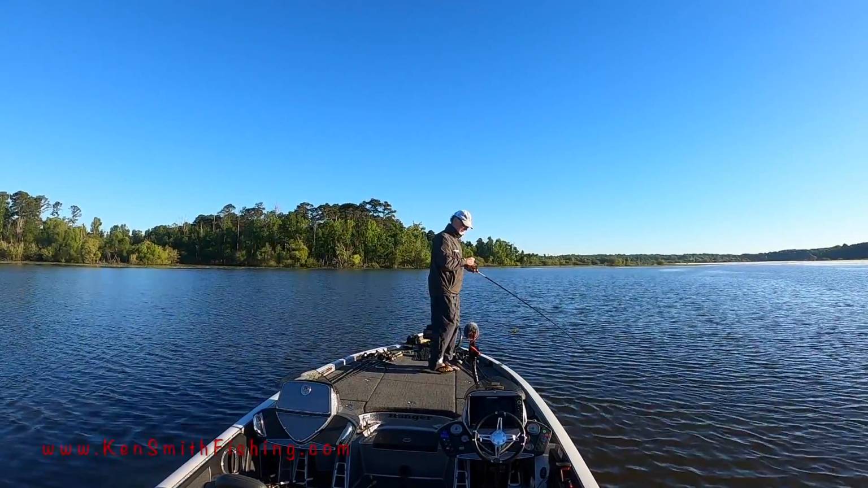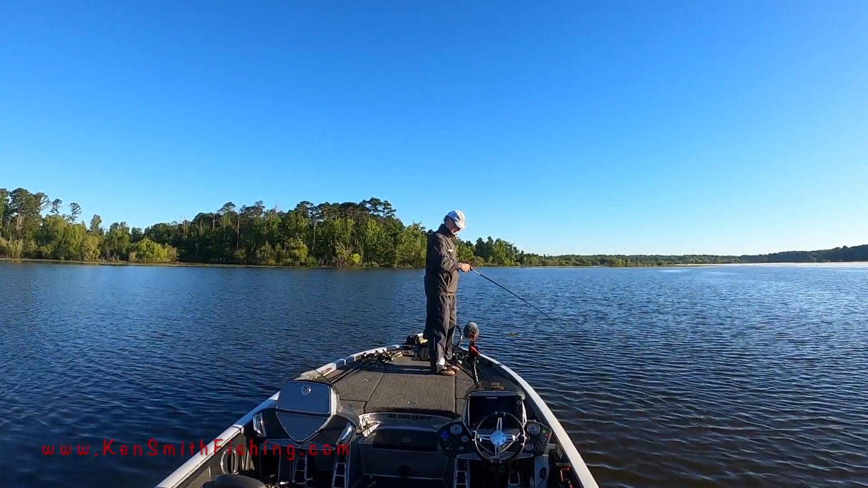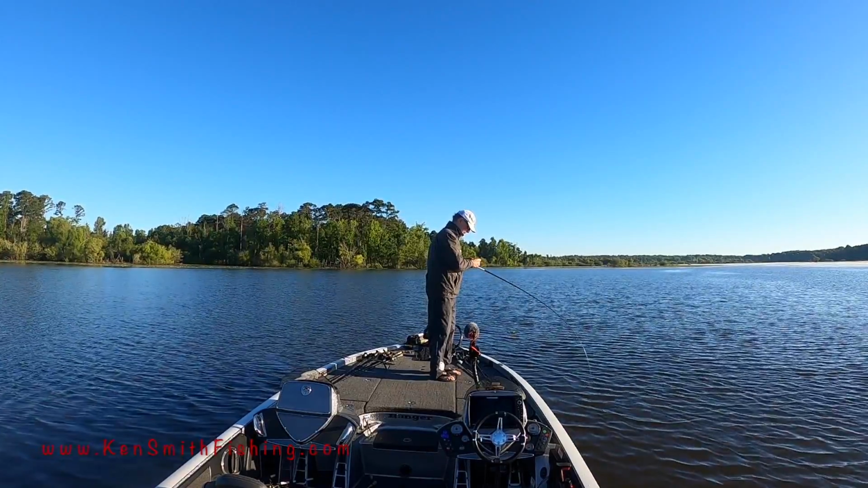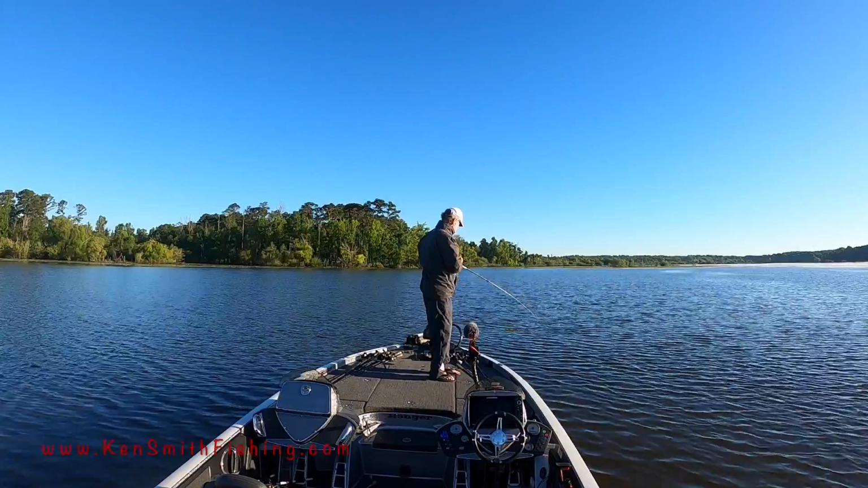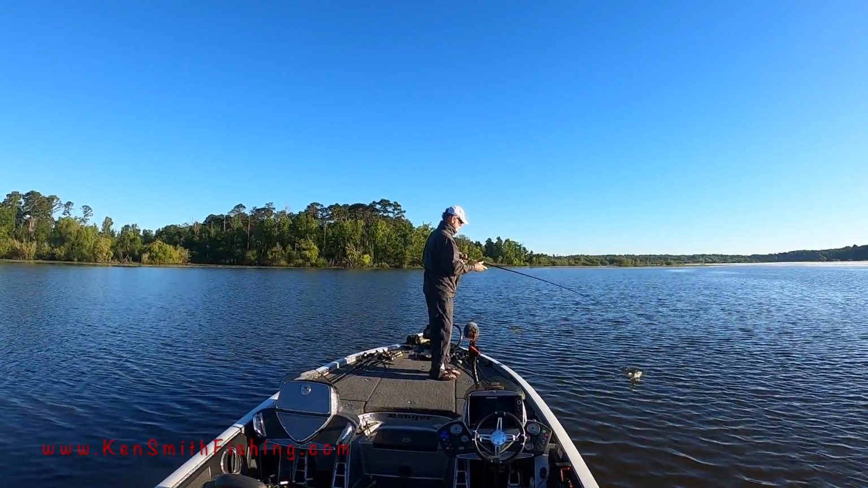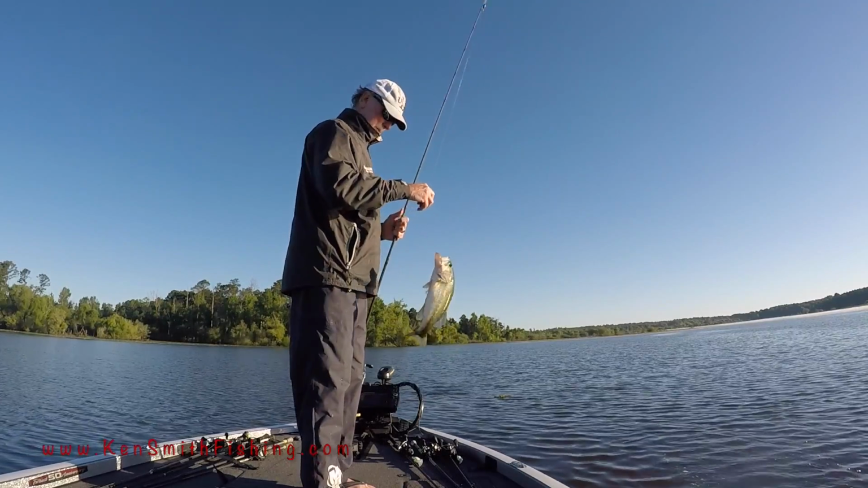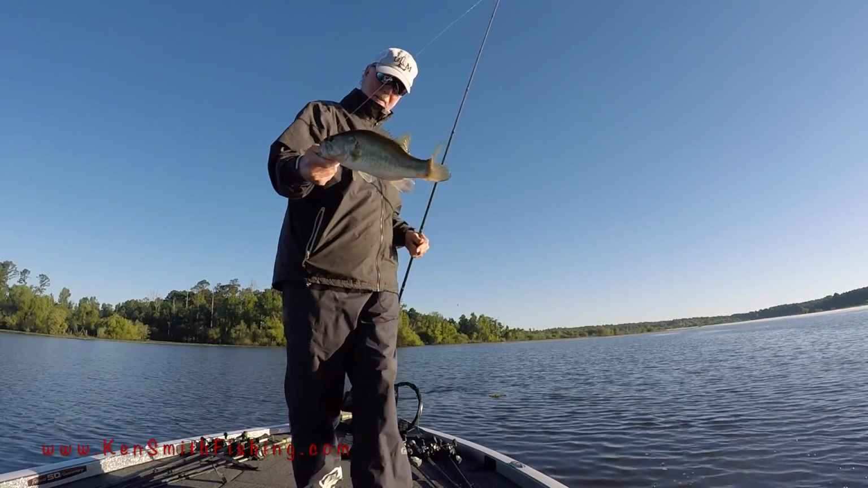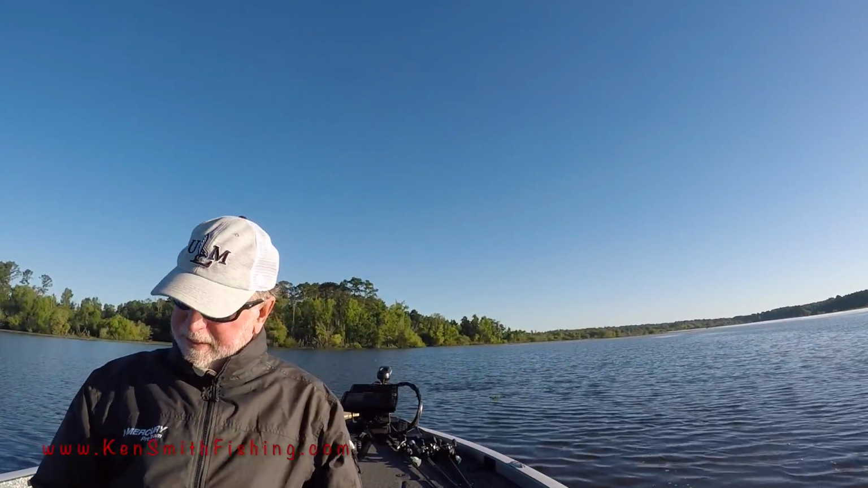Fish there. Woo, pulling. Thinks he's a 10-pounder. Nice fish. Little chunk. He woofed it.